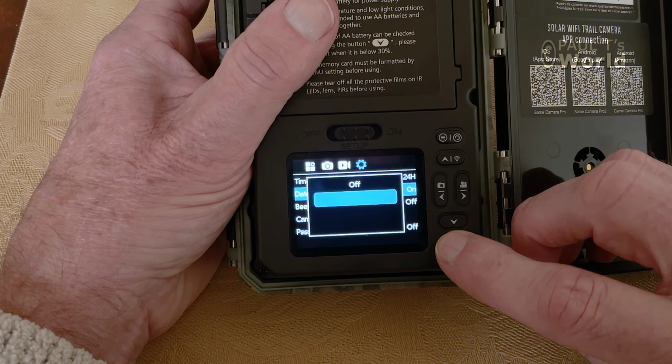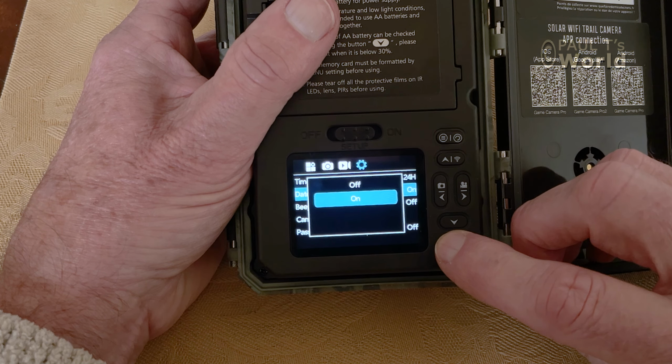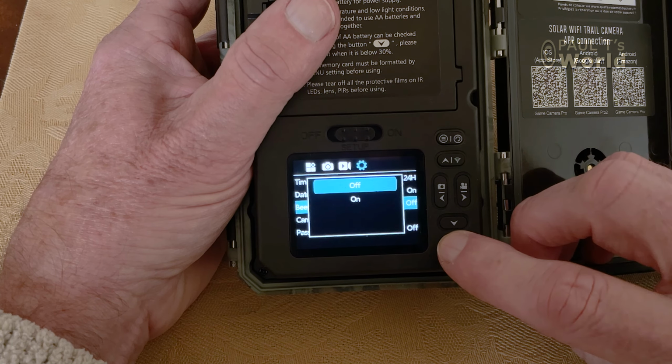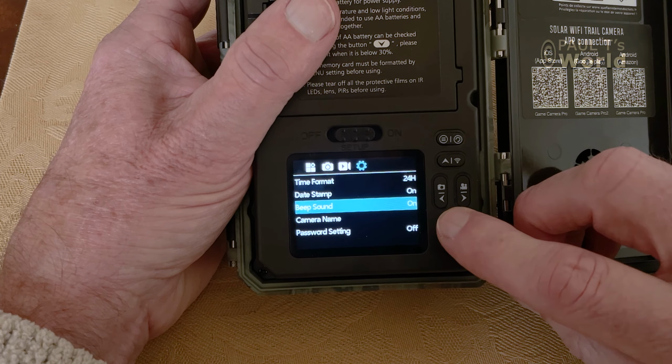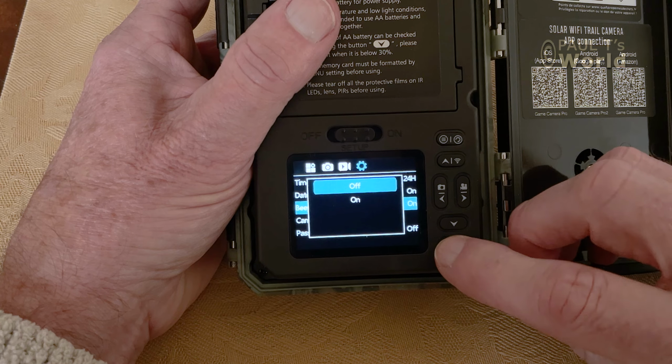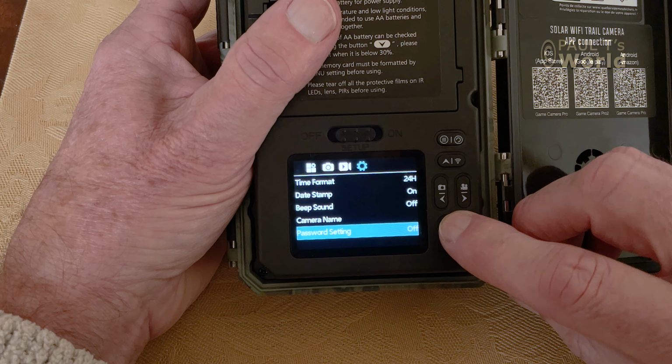Date stamp. Now I would say set that to on. Then a small narrow strip at the bottom of the picture is displayed and it will tell you the exact time that the video was taken, and that's really interesting. So you'll know what time your animals are turning up. Beep sound. Camera name and password setting. That's if you have a number of cameras and you want to make sure no one else can access the footage. I leave those all to off.